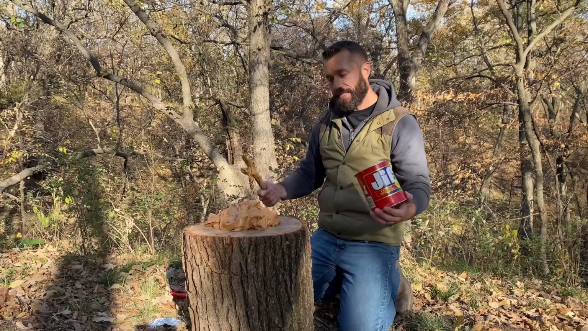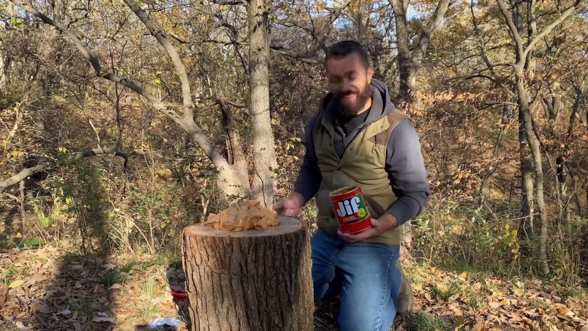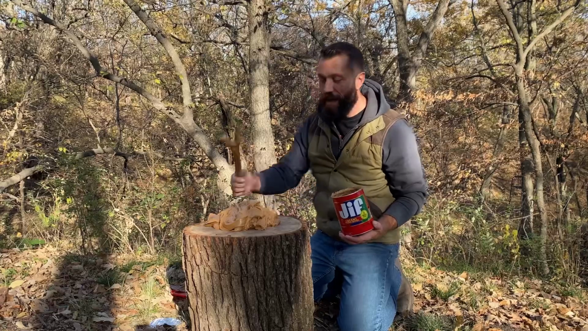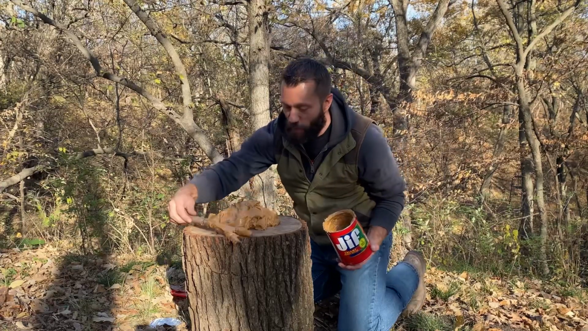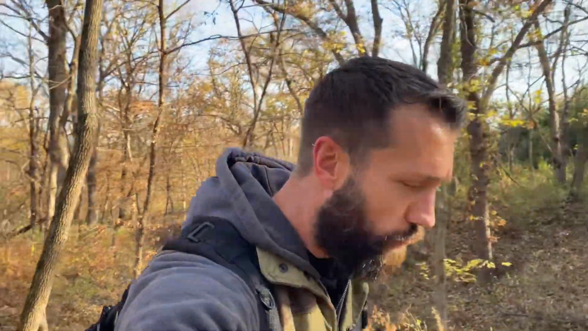I'm just gonna leave it just like this, nice big old blob, so I can monitor it from the camera. See what kind of critters come our way. I'll even leave a little stick full of peanut butter right there, a little chew toy they can run off with. Dessert is ready for the critters.